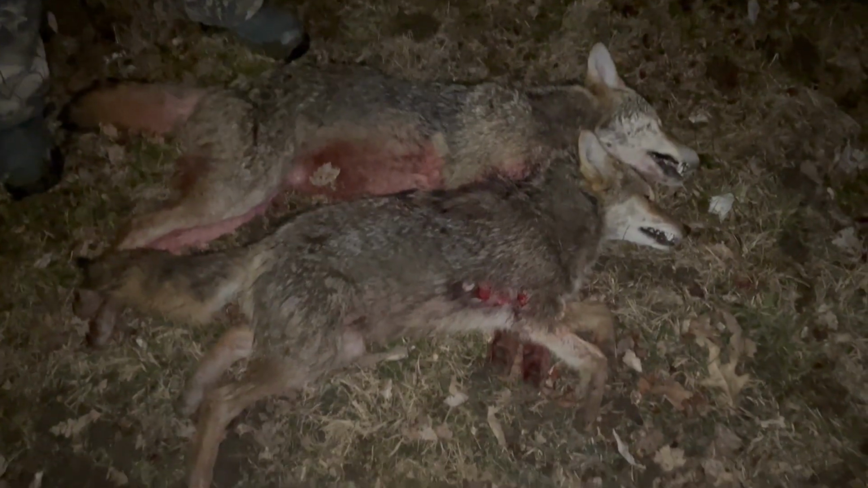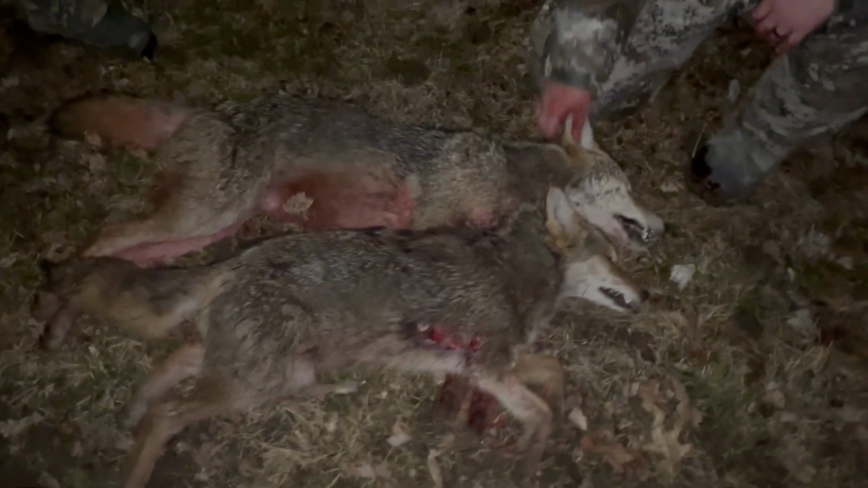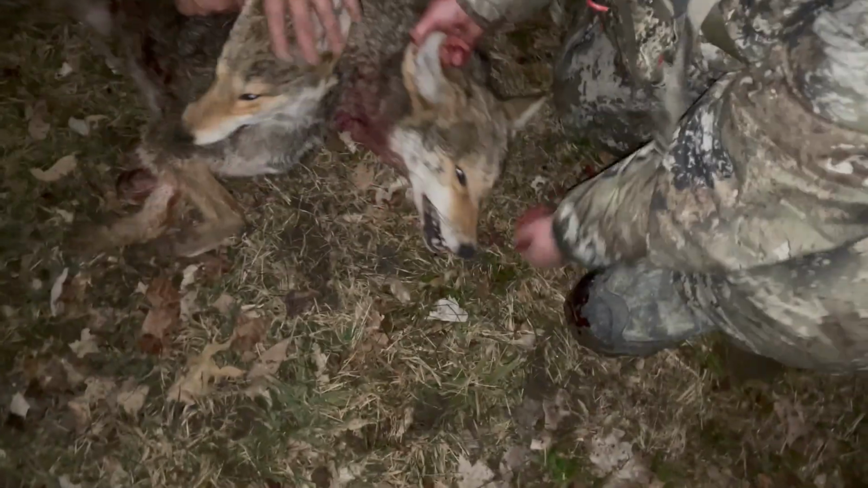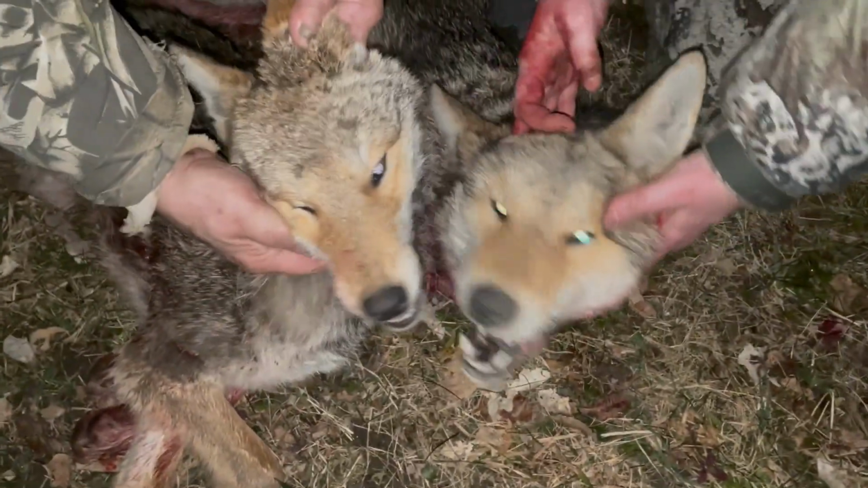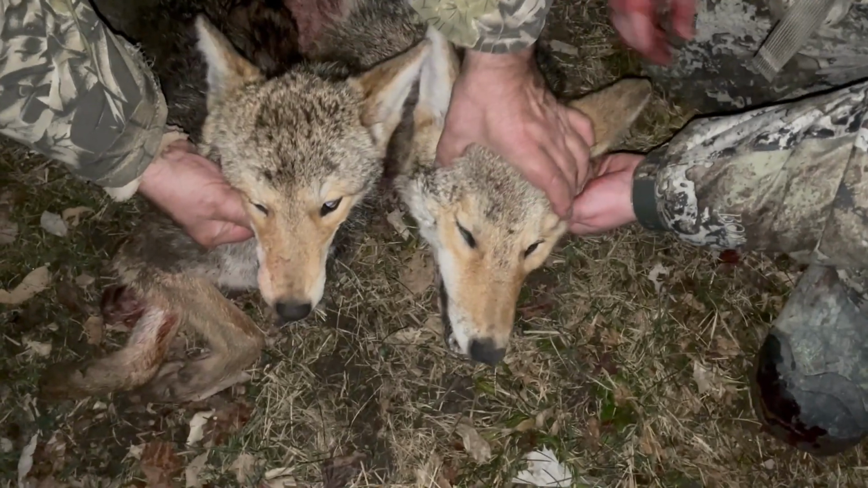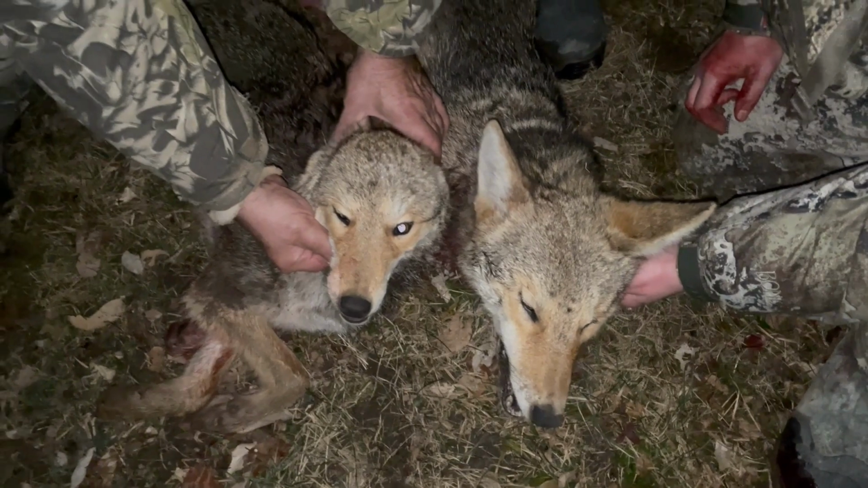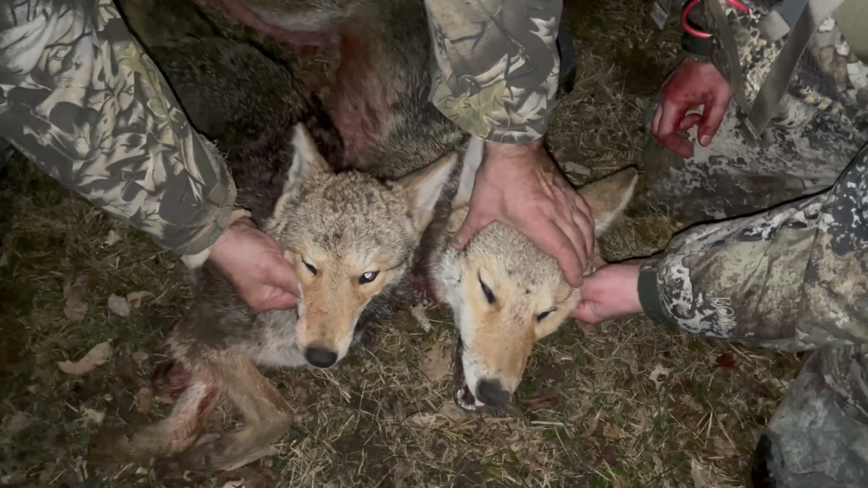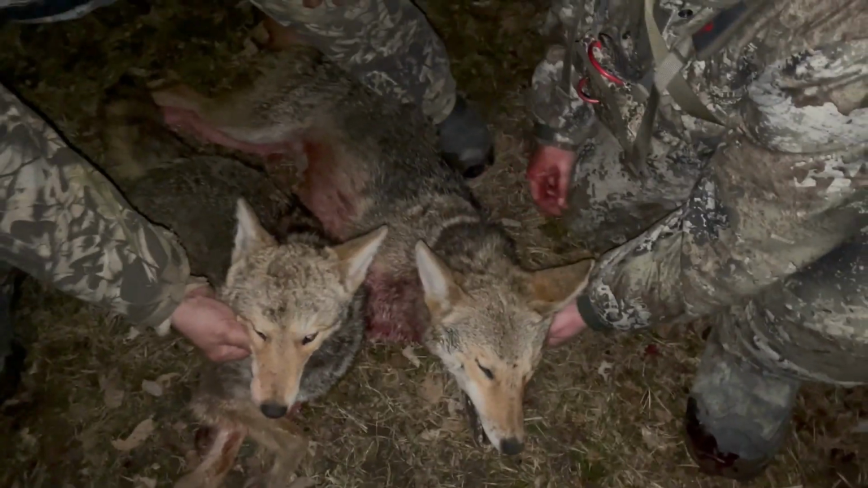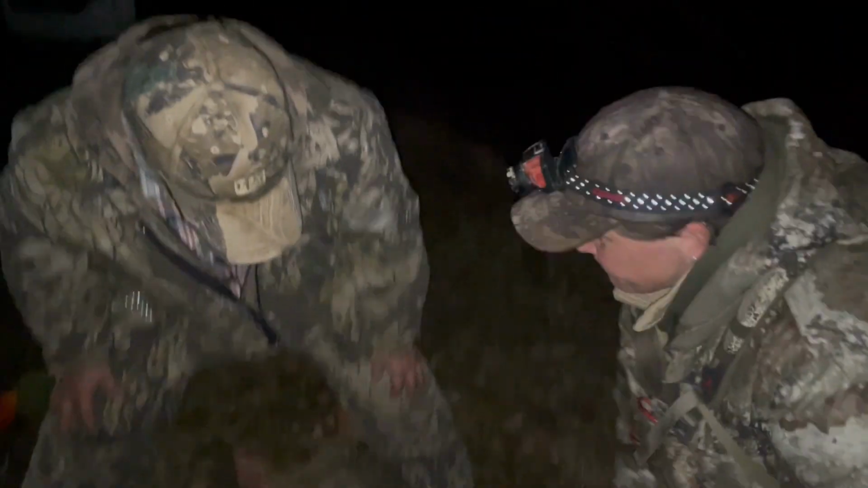Well, a little look at the size difference between these two dogs. Hold that one's head up, Dad. You can just see that's a little female that I would expect was one of last year's pups. But look at how big that male is compared to her. It doesn't really come off in the video very well, but it's just huge. I mean, you can tell they're bigger. I just feel like they're way bigger. They're huge. And this one's really dark too.